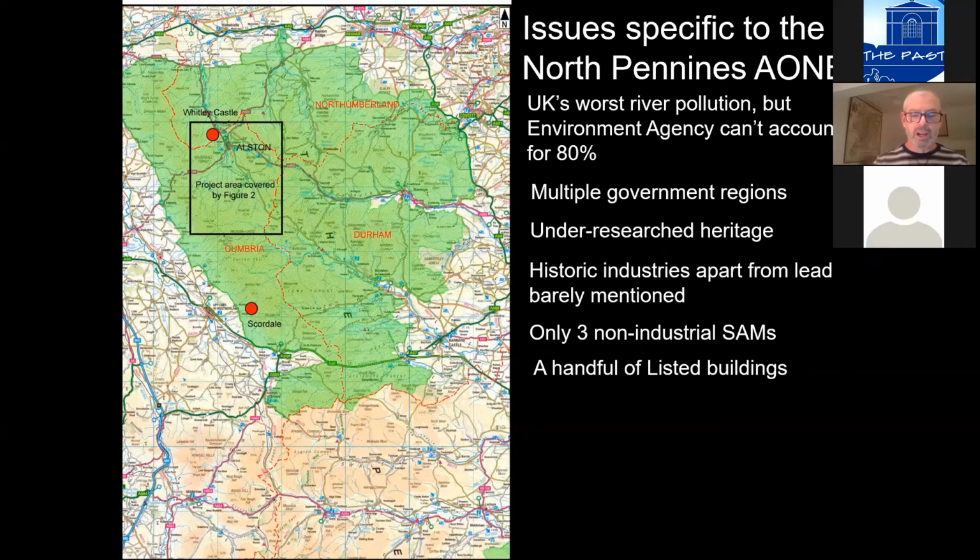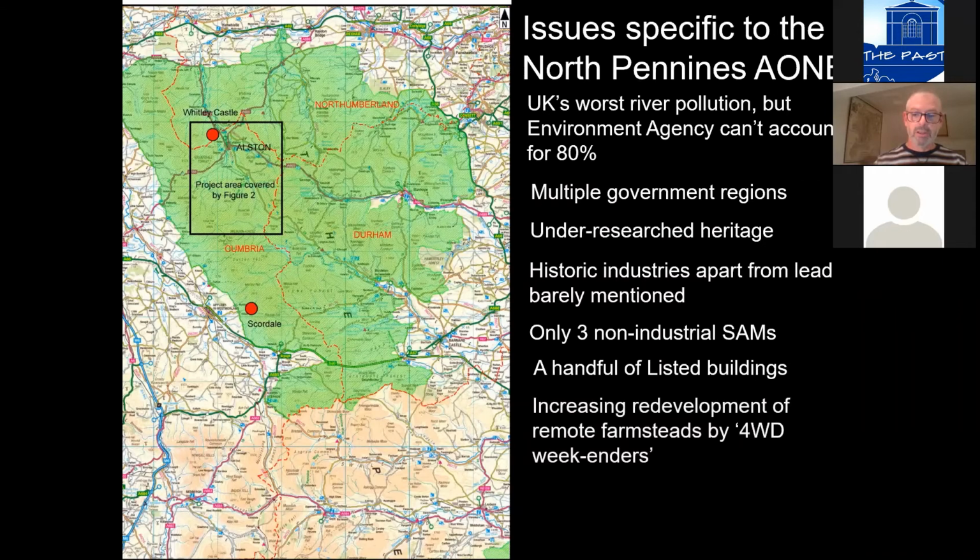There were a tiny number of listed buildings. And from the point of view of development control, the issue being experienced in the AONB and elsewhere, I know, is that so-called four-wheel drive weekenders were turning up and redeveloping remote farmsteads which had previously been inaccessible and ripping out important features.